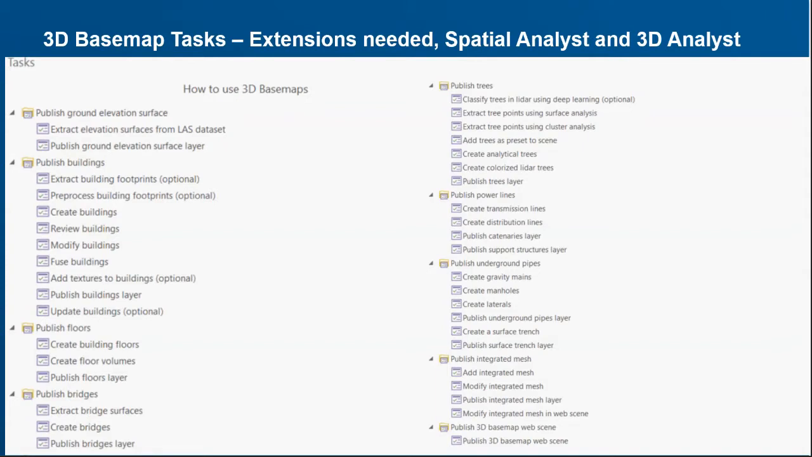And then the next thing was to pre-process the building footprints, which is a step where you can go in and actually break them up by different parcels or heights. And then you can create your buildings, which is where it actually goes and gives it the 3D attributes. And we also have a whole process for reviewing and modifying those 3D buildings, and then publishing them as well, and adding textures.